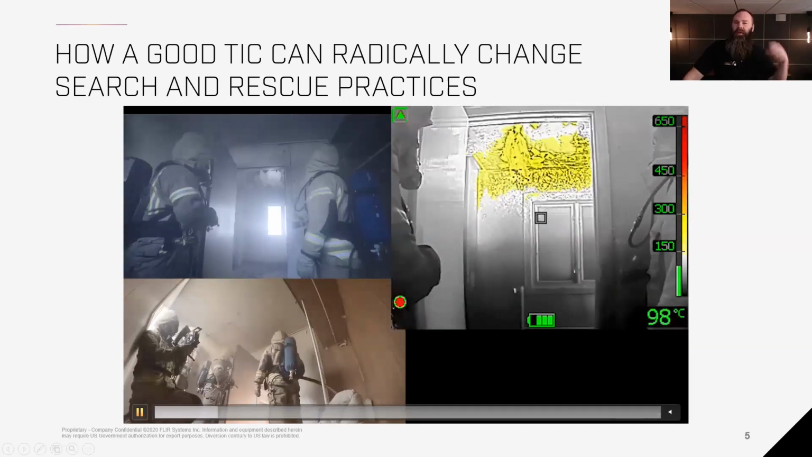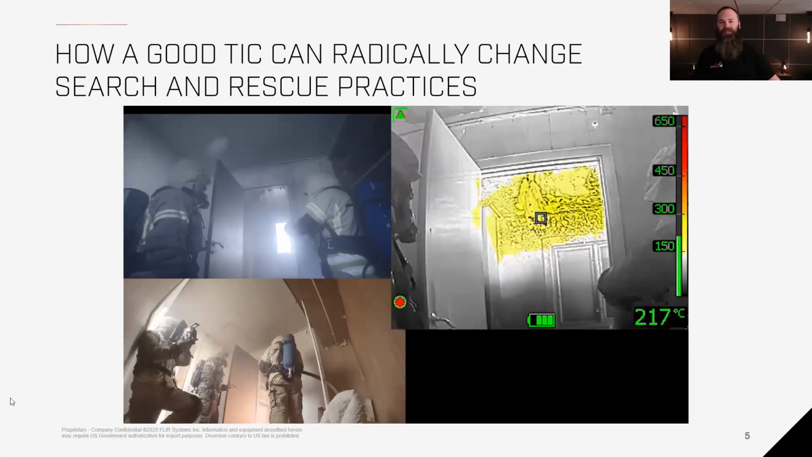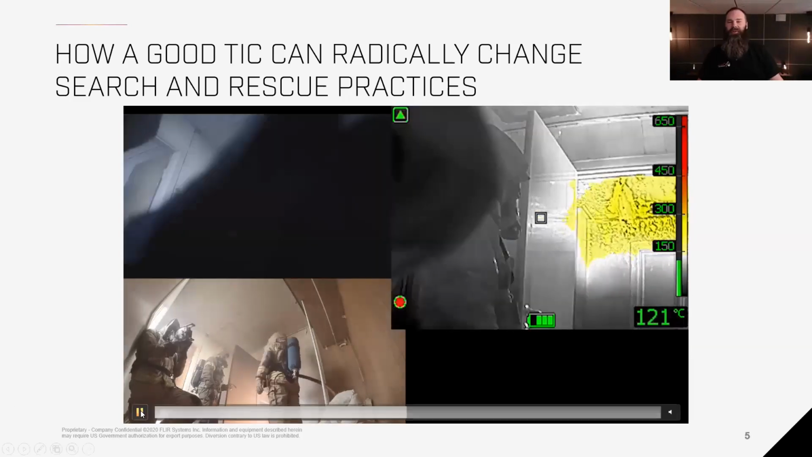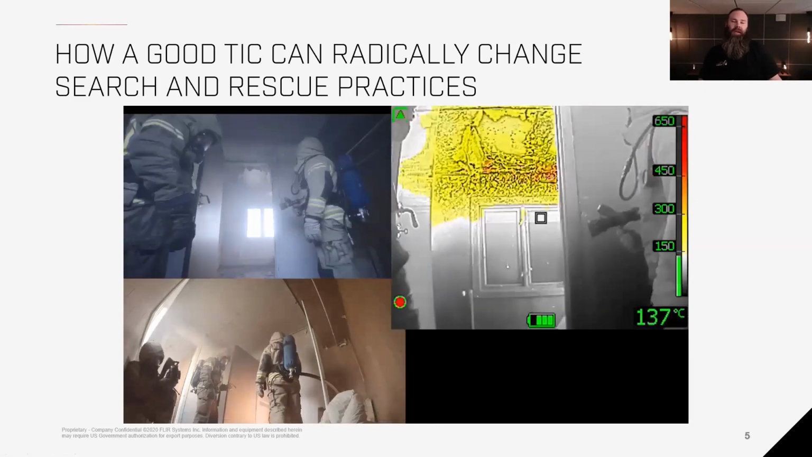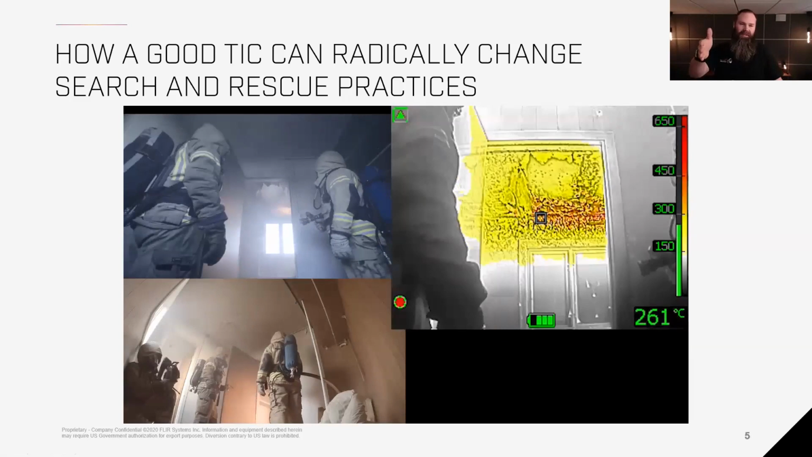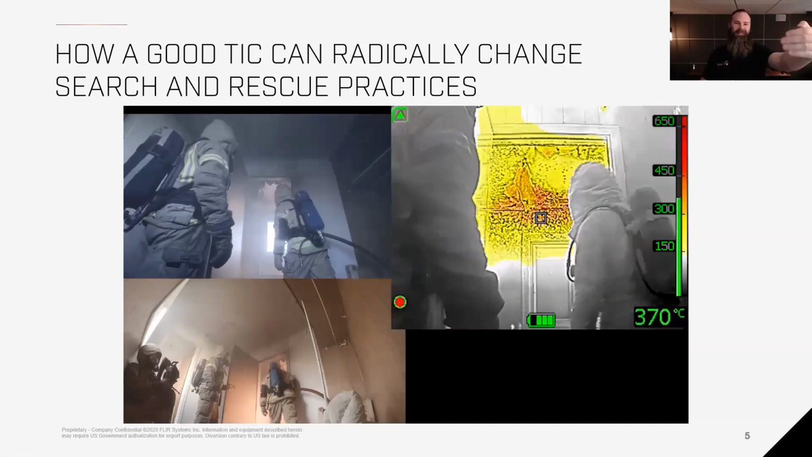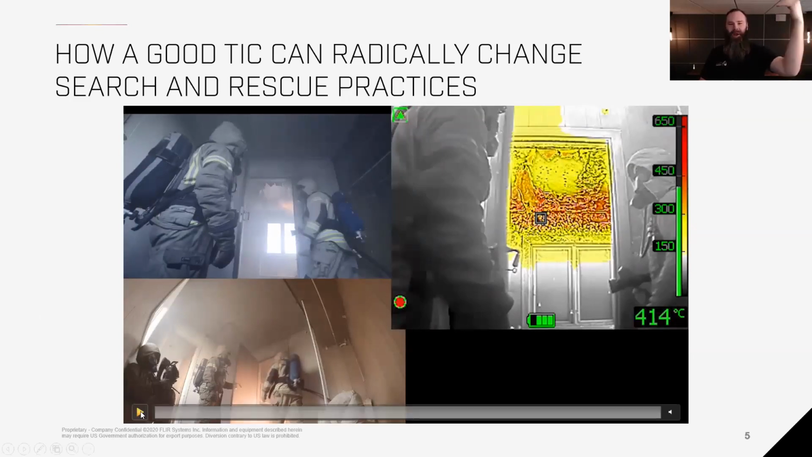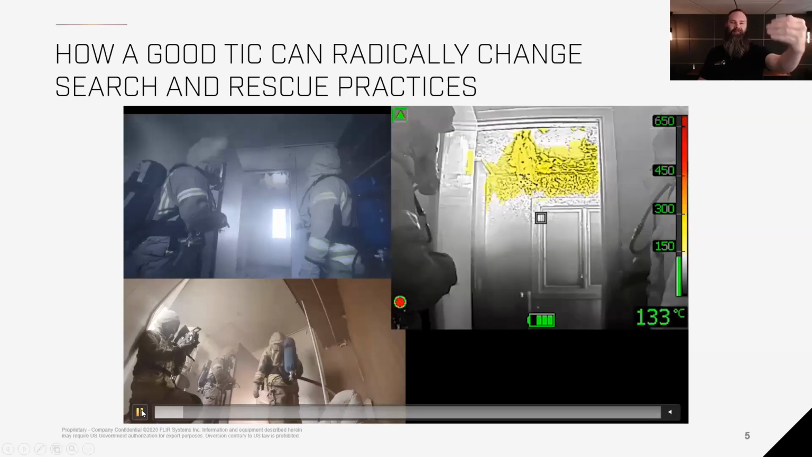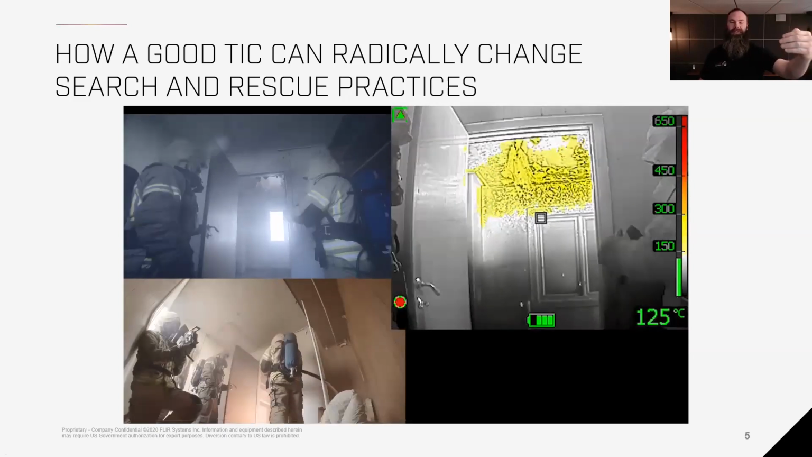We see that thermal layer start to grow, and I was taught that you couldn't see smoke. You can't see smoke in the thermal imager. You can't see gases, but if I look at the K55 camera, I can. Even though I can't even see the smoke, I start to see things happening in the thermal imager. Why is that, Christian? What happened in the development that made that possible?